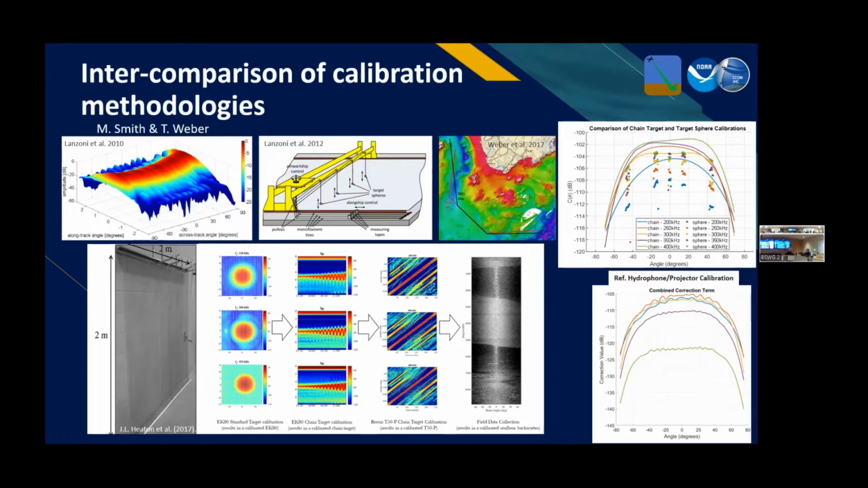One of the recent efforts we did, which we were just talking about with him actually, was an intercomparison of all these methodologies. And we learned a lot from this. Primarily, one of the big takeaways is that something like extended chain target methodology takes about a half hour to calibrate your system. Whereas this classic reference hydrophone projector methodology, to do right, took about 11 hours. So that's a huge difference in time.